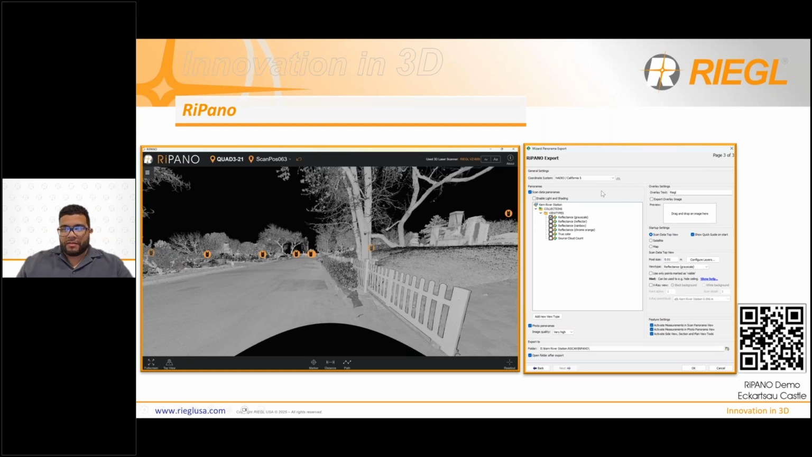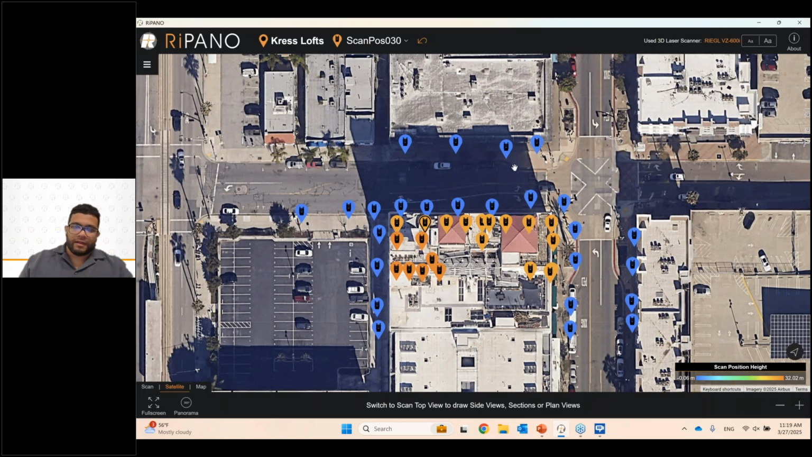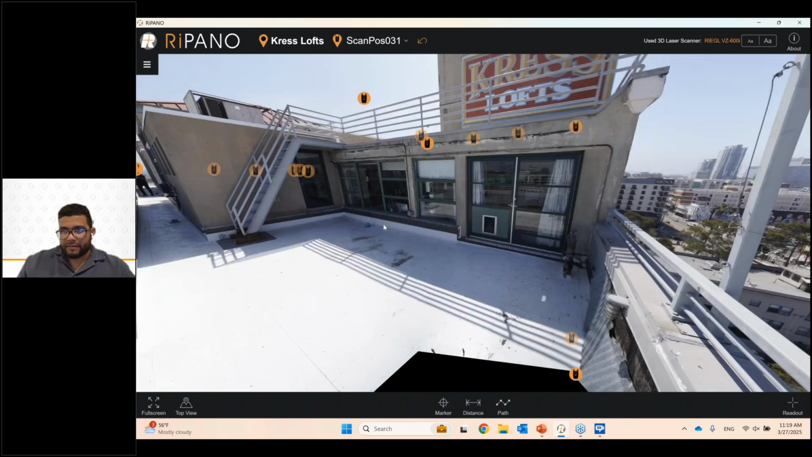I want to take some time here to show a RiPano. This is a data set collected, and you can see RiPano starts by giving you a top view where it shows you the location of every scan position, and then you can simply just click on one of these scan position icons and it'll take you to the point of view of that scan.